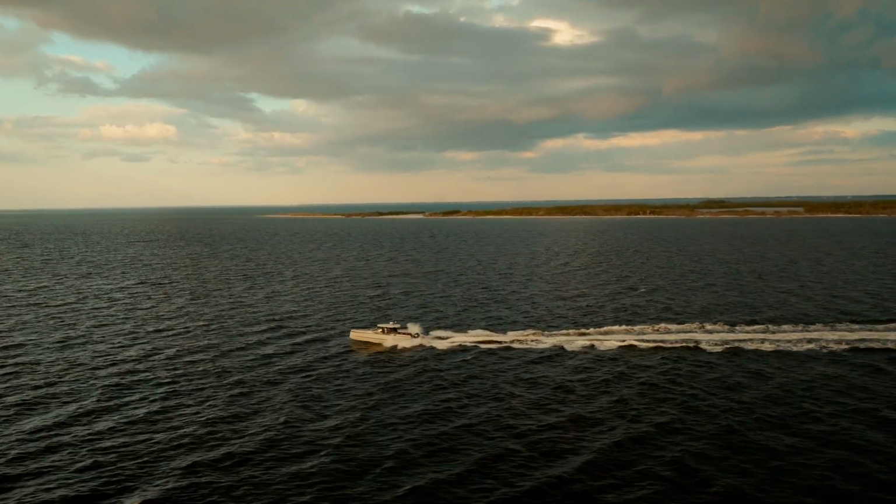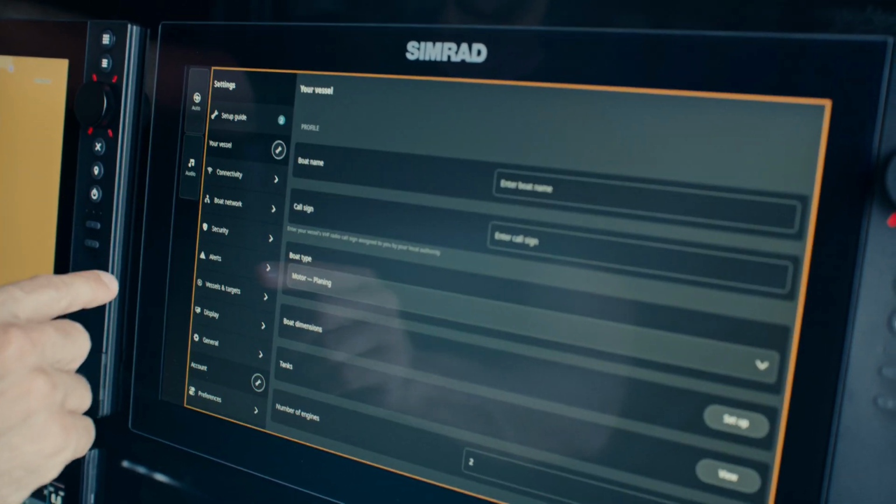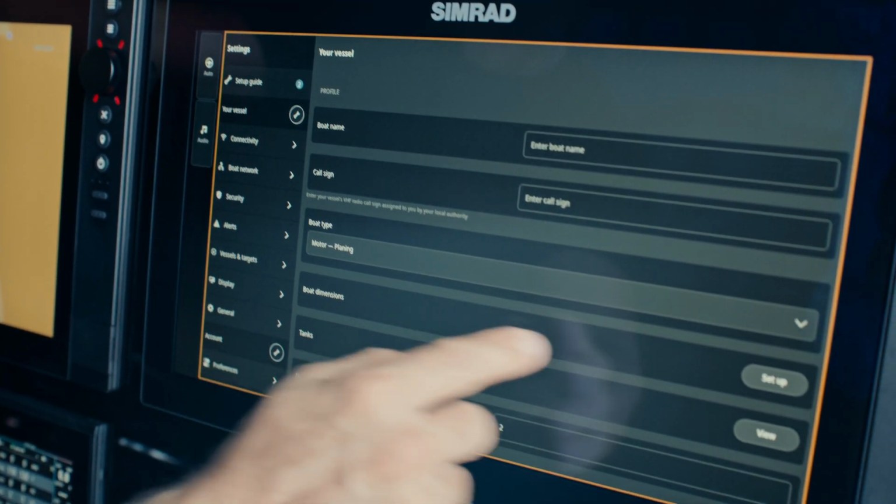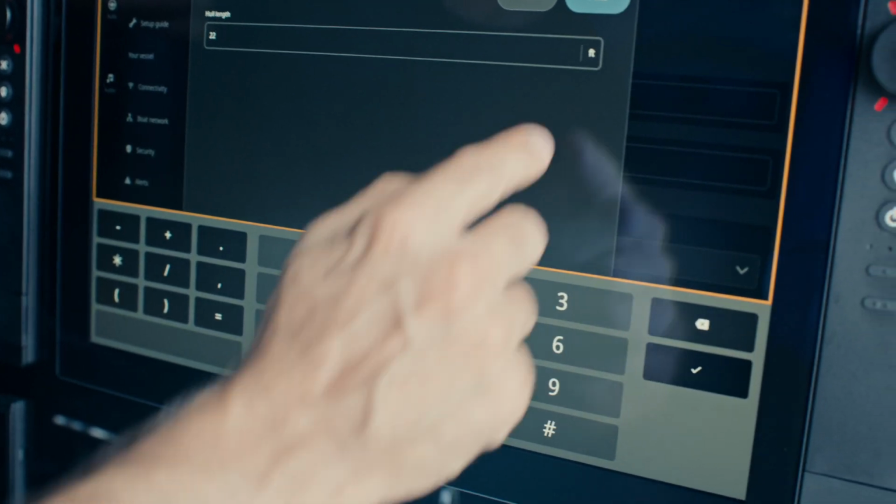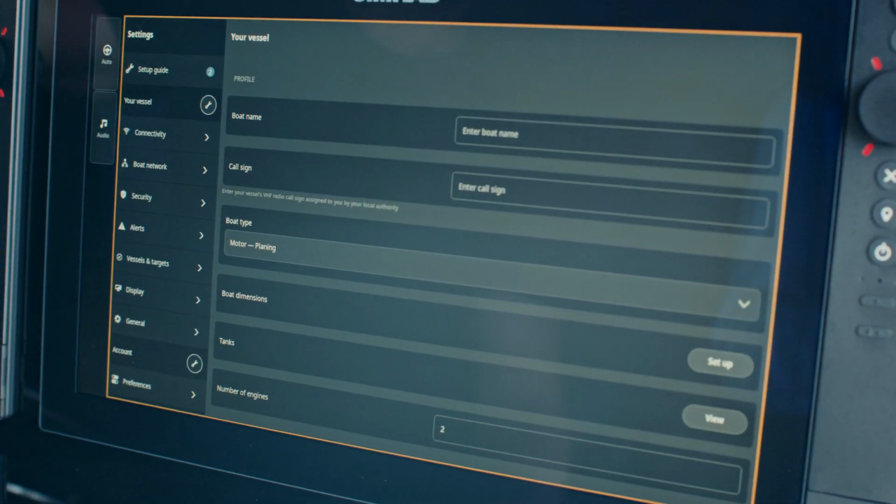Here's how it works. First, on the home screen, select Settings. Second, navigate to Boat Settings. Third, enter your boat dimensions, including length, beam, and draft. Fourth, you'll want to complete all the information within the setup settings.